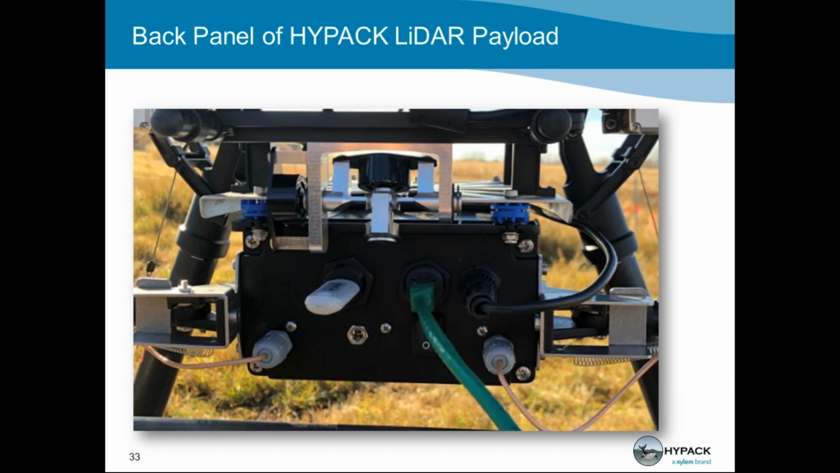So as you can see on the left, there's an available USB port for your HYPACK key. You can also take off the back panel and fit a mini USB key inside of the unit, freeing up that USB port for other uses, like if you wanted to attach your micro camera to take pictures for photogrammetry or georeference imagery. That's a great spot for it.